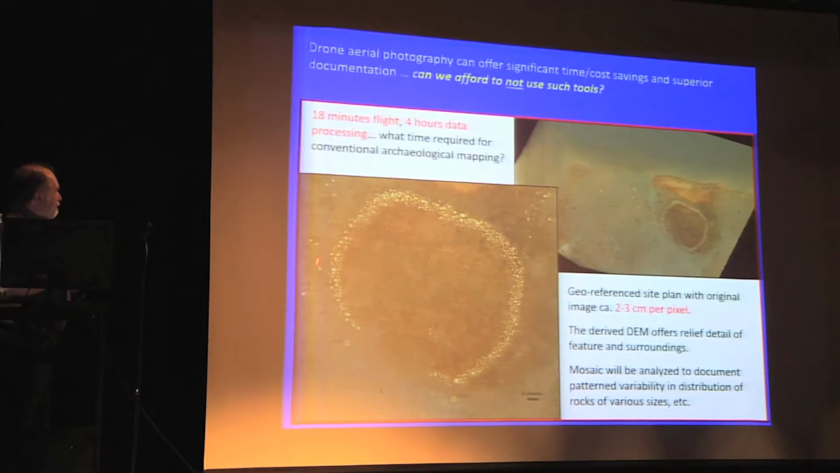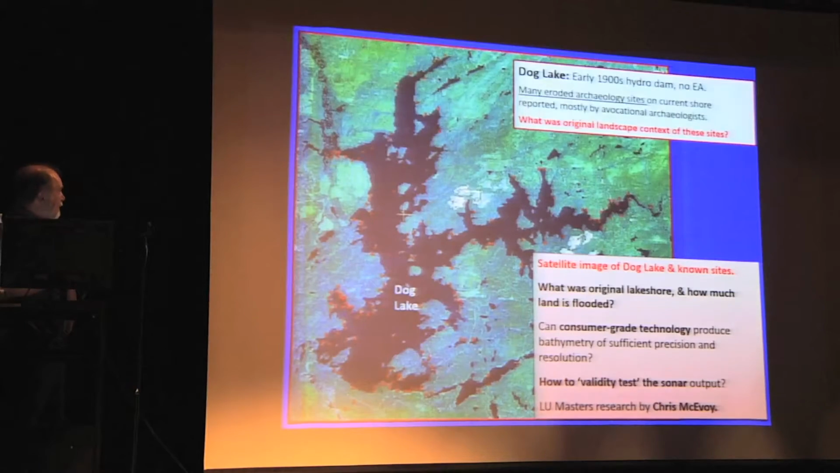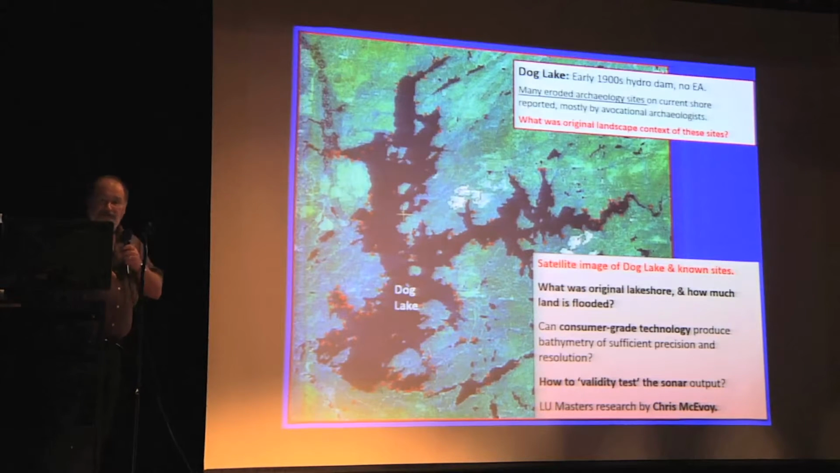We estimate that it probably would have taken us a couple of weeks using conventional mapping techniques in order to capture data of sufficient quality to be comparable to this. So it begs the question, can we afford not to use these kind of techniques to document certain kinds of sites?